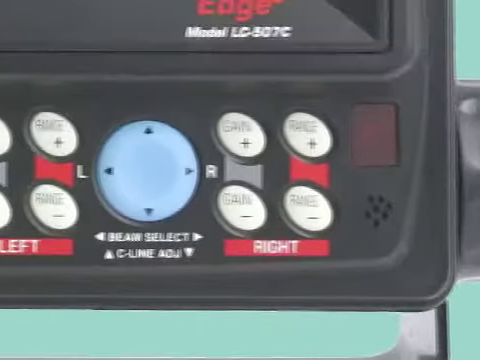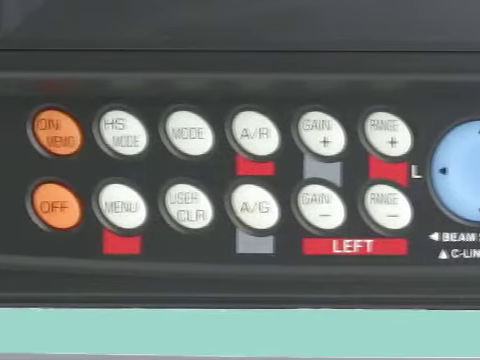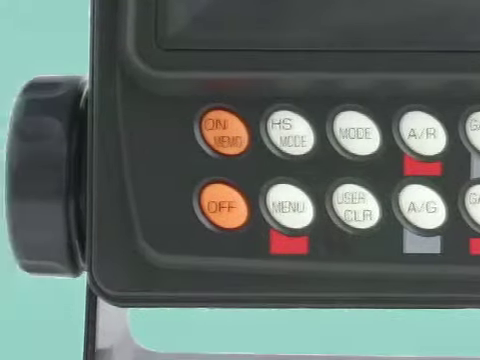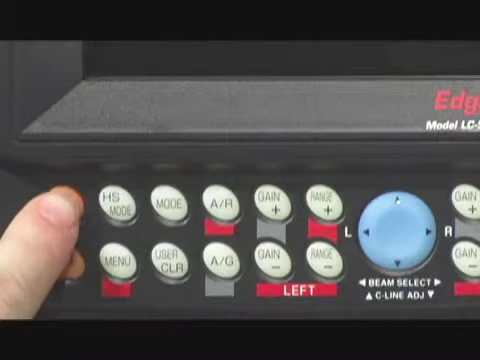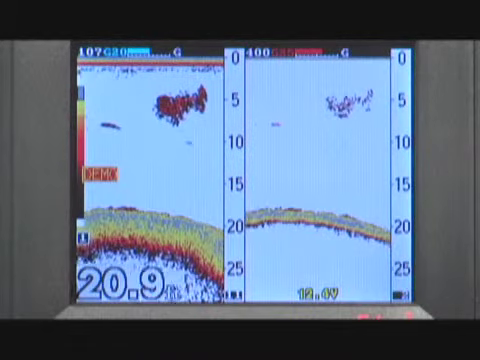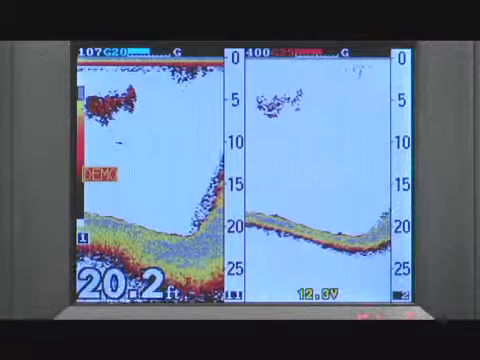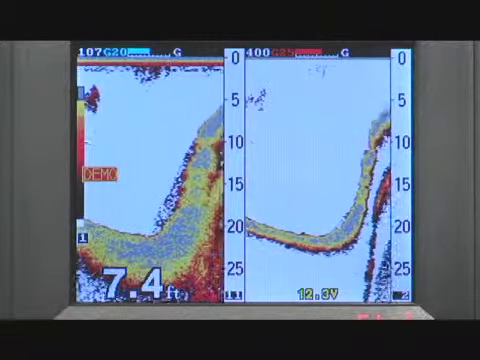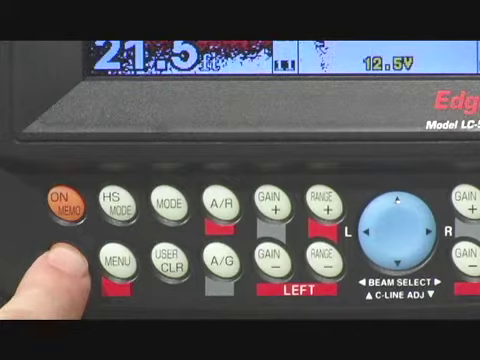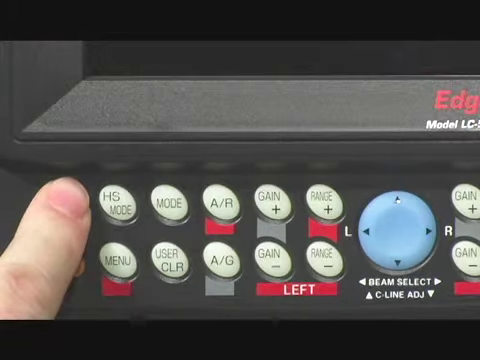The extensive key panel allows quick control over the most used features. The On key controls the memory function. Press the On key, then the right arrow key to review some recent history. Press the On key again to resume normal operation. The Off key powers down the unit. The Edge will save all your settings, so when you turn it back on, you'll be right back where you left off.